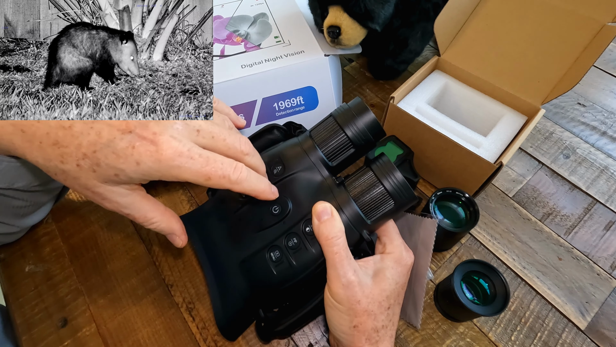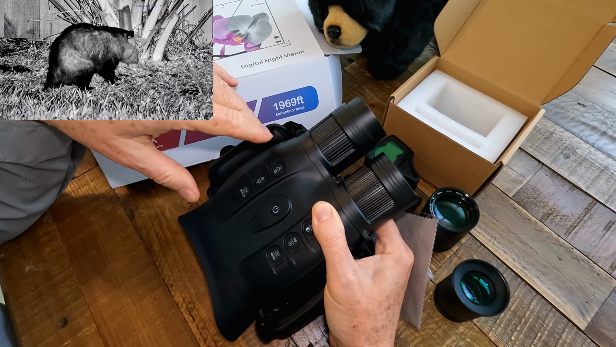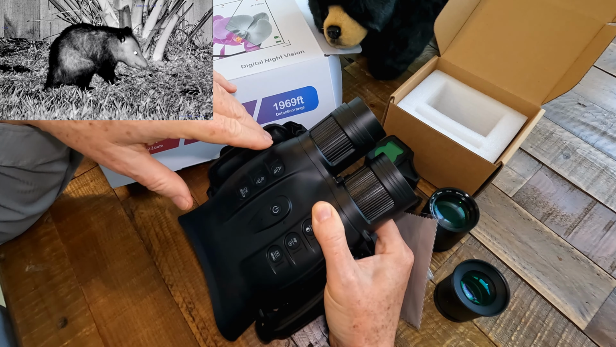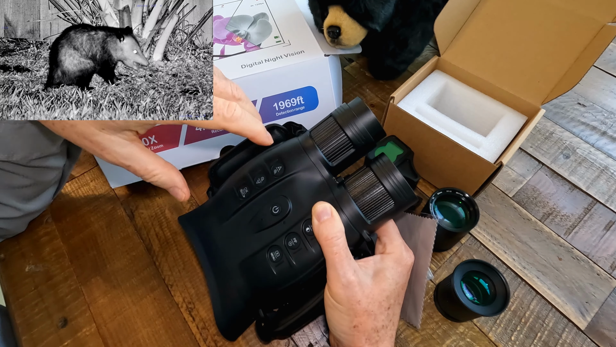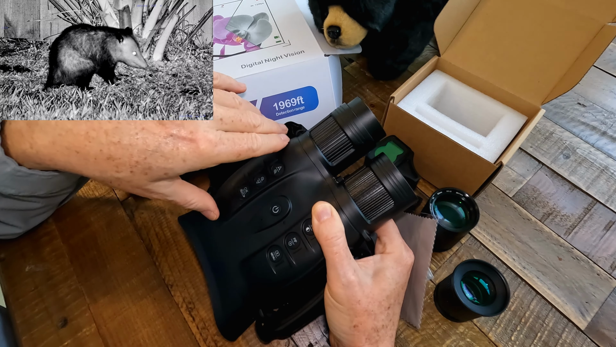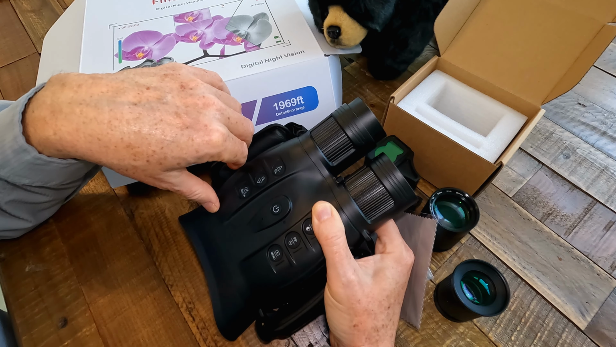And they also have a 100mm lens, is what I understand will be coming out later this year. And I'll get one of those to test out when it comes out, and that should be really powerful. And of course, when you get up to that kind of high magnification, you almost want to have this on a tripod or some kind of significant support because it's really a super zoom night vision binocular.